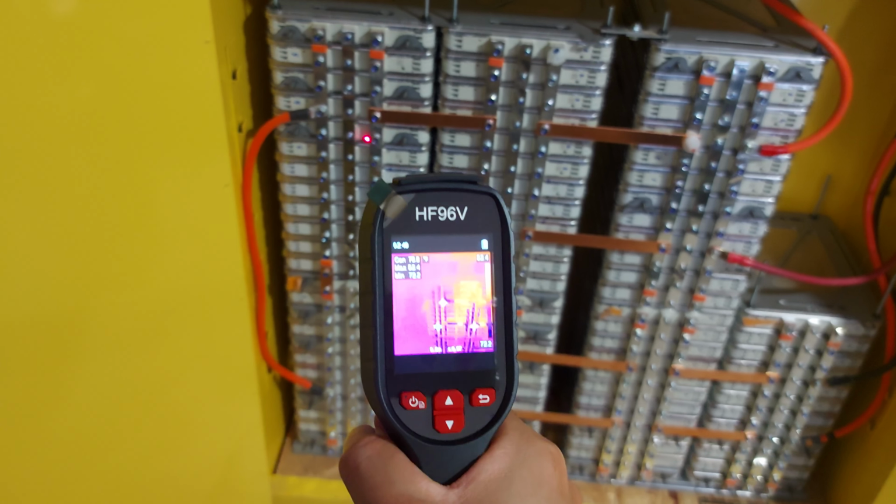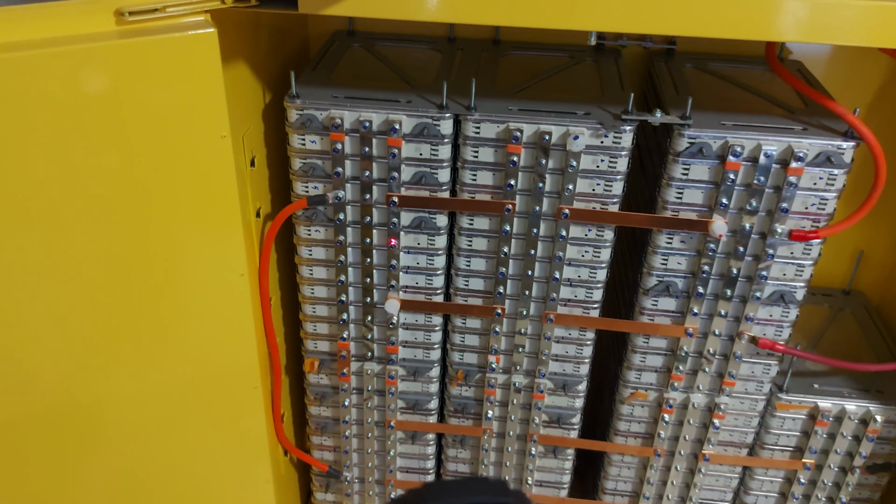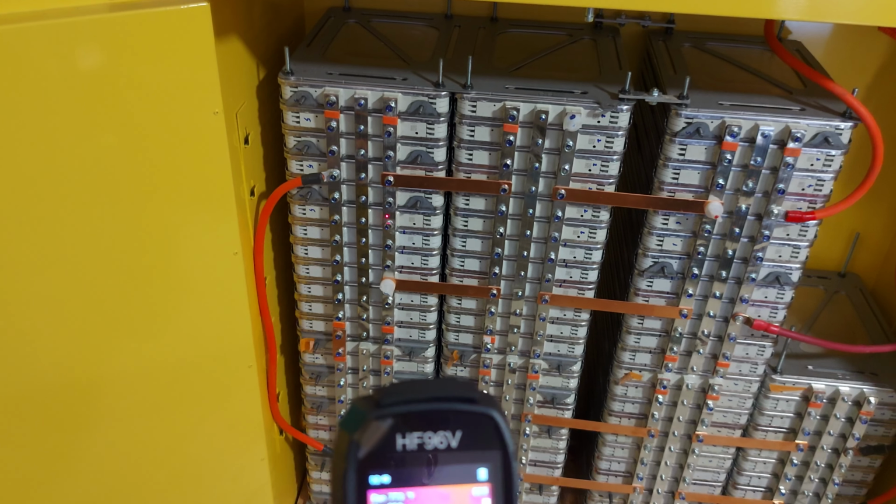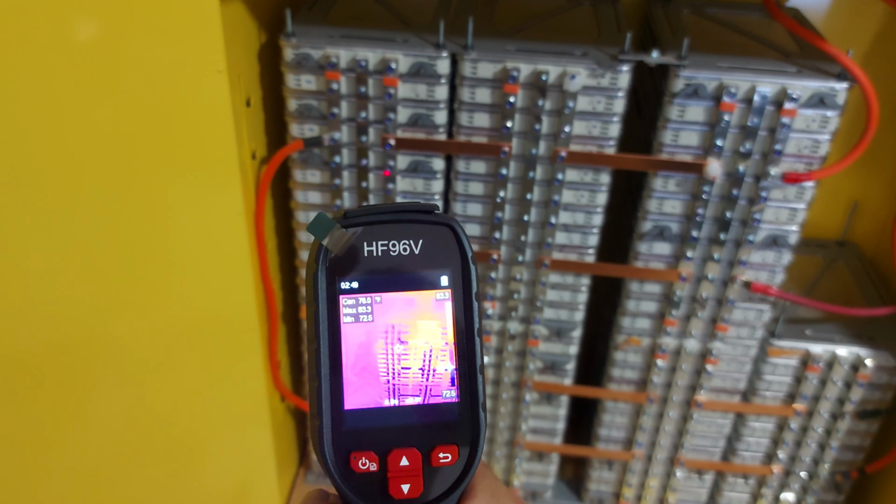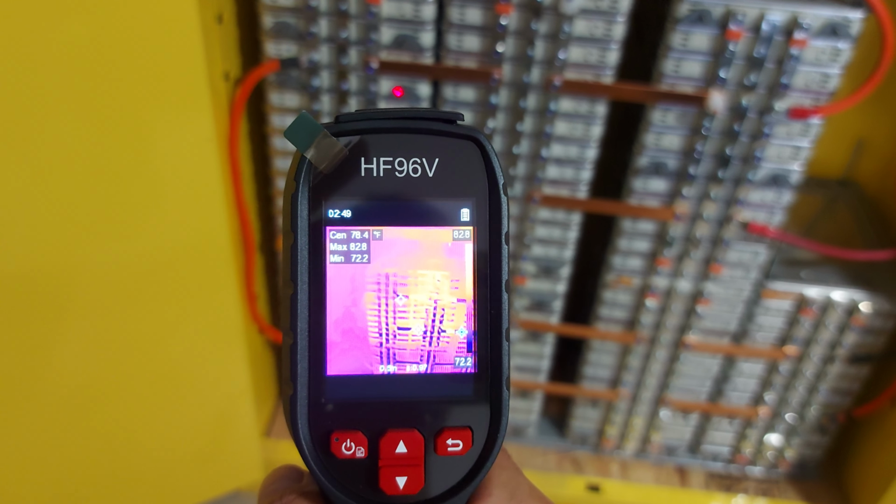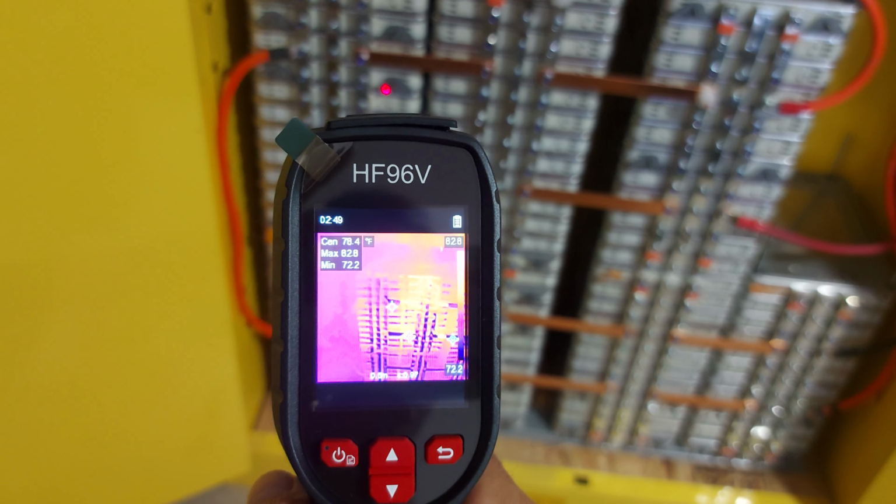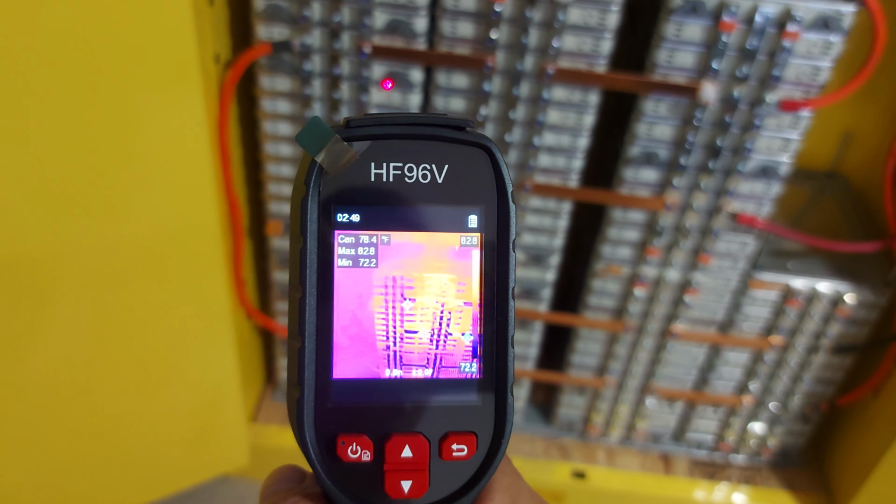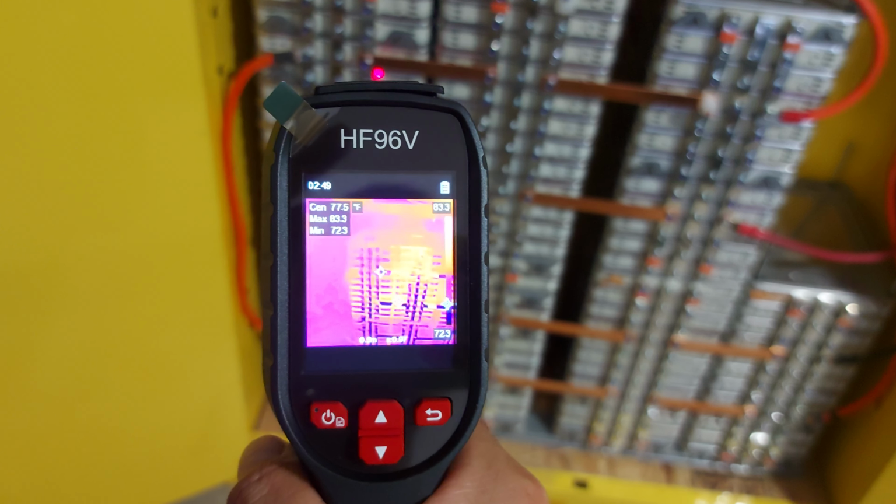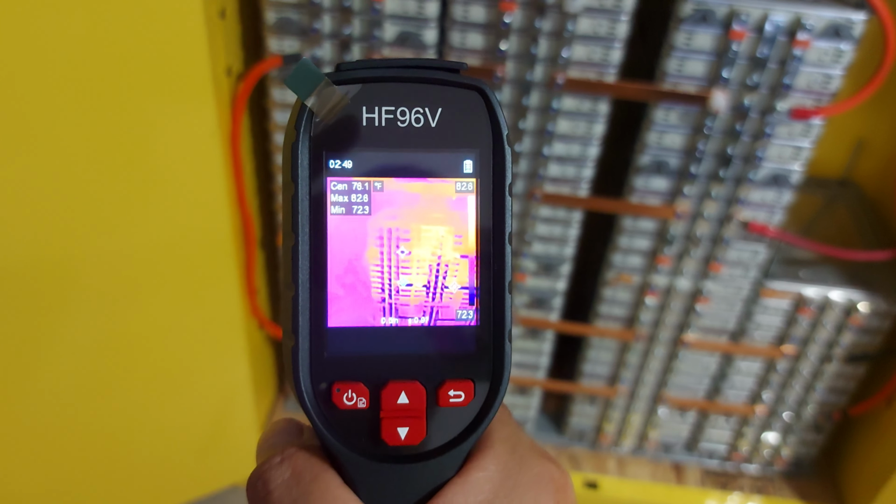So this one does have a laser. If you see the laser dot right there, you can point the laser so that it goes right into the center of what you're trying to measure, and then it will give you a temperature, in Fahrenheit or Celsius. You can change that in the menu, so that's pretty easy. There's a lot of stuff you can change.